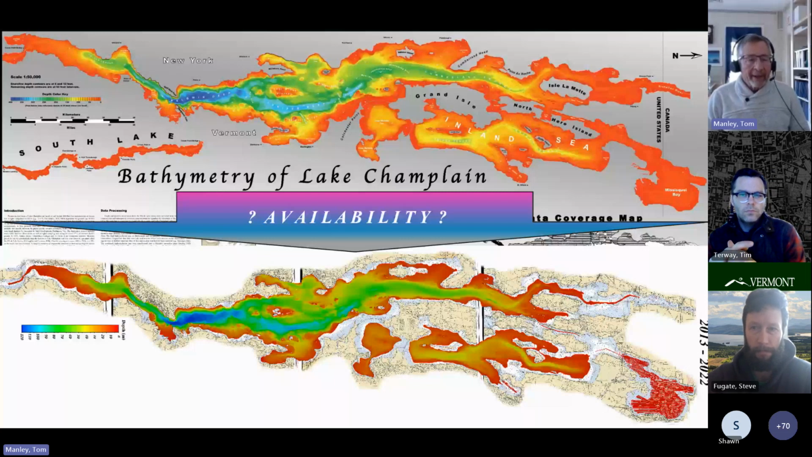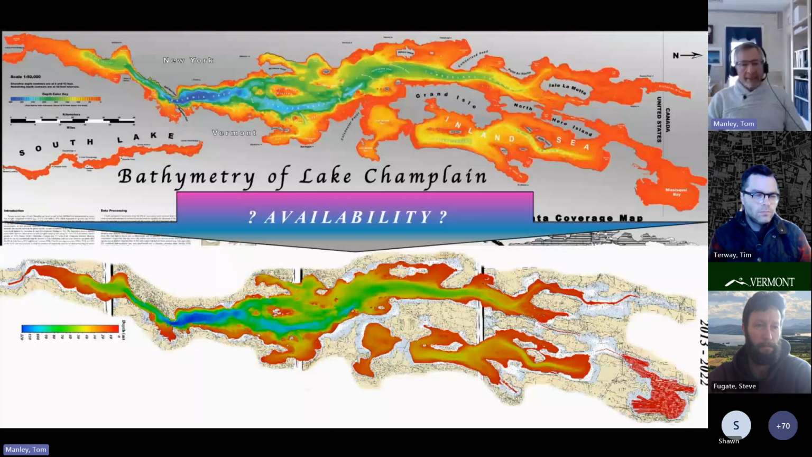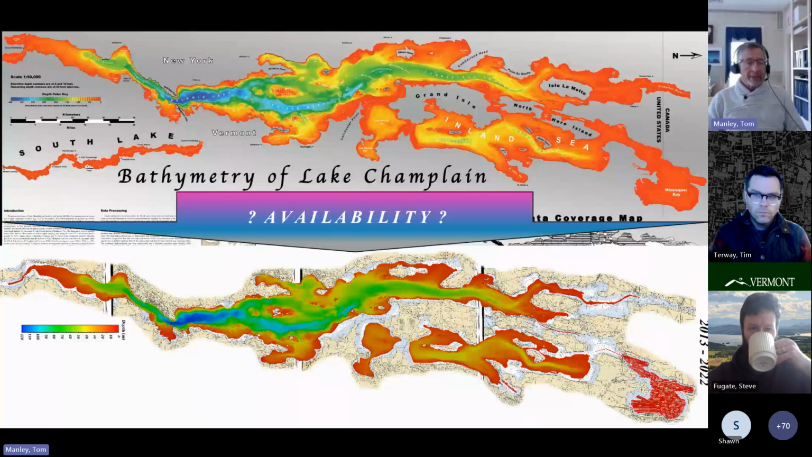I have done some chart creation as far as what the resolution would be at specific depths. And that first image I showed you of that shoal that you could actually see the bedding on was 10 centimeters to 15 is our limit as far as the quality of data at super shallow depths.